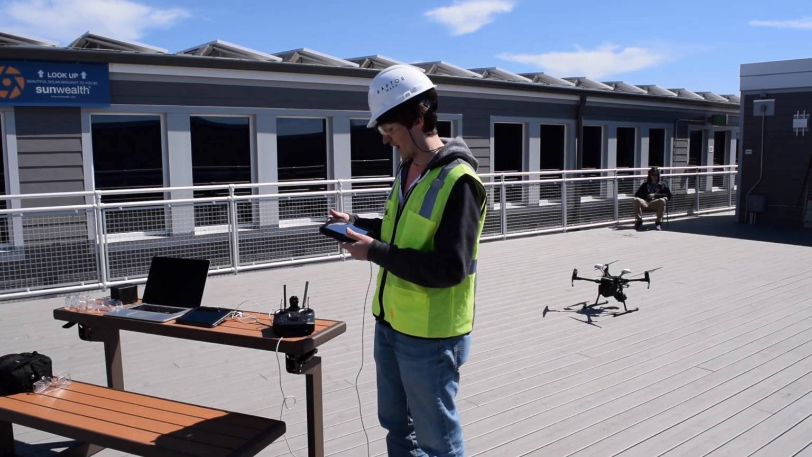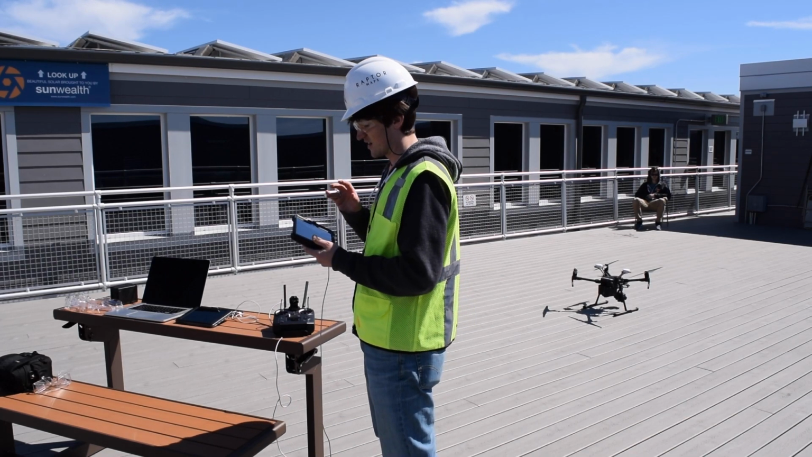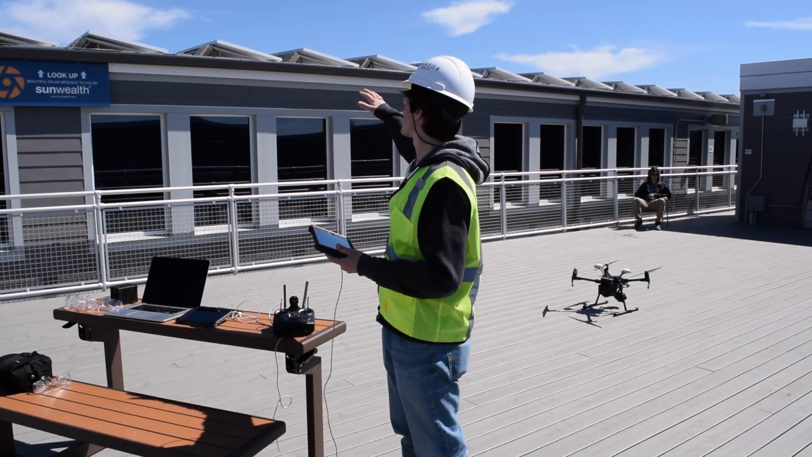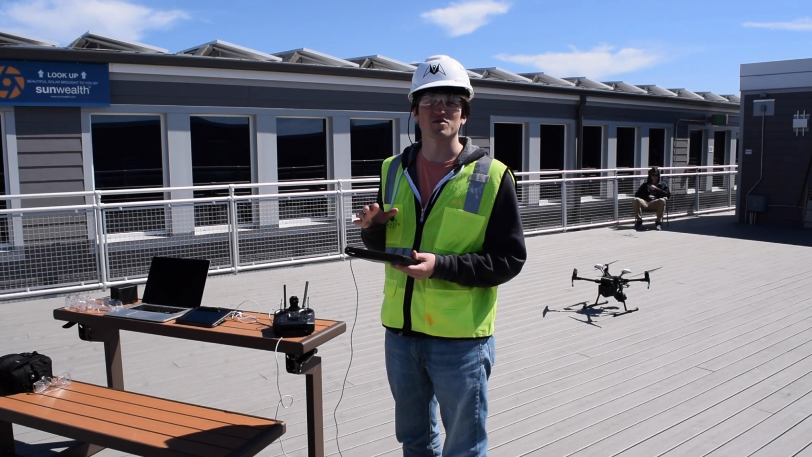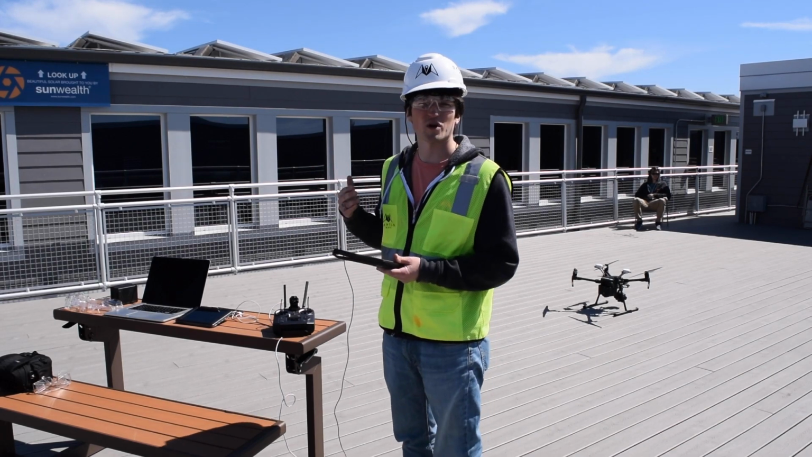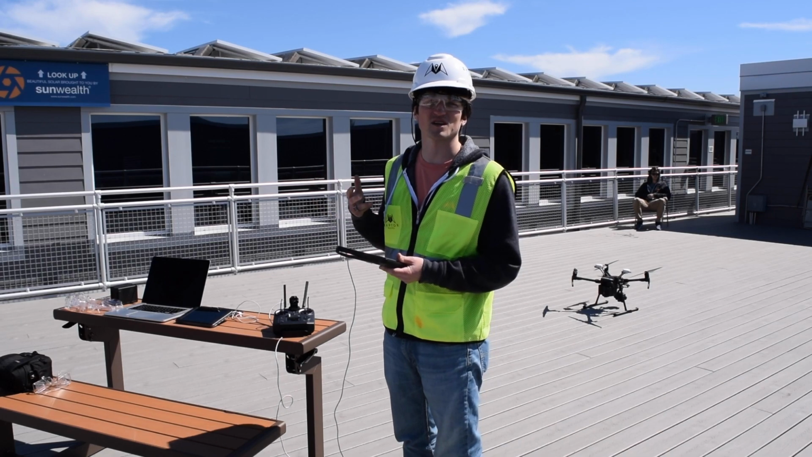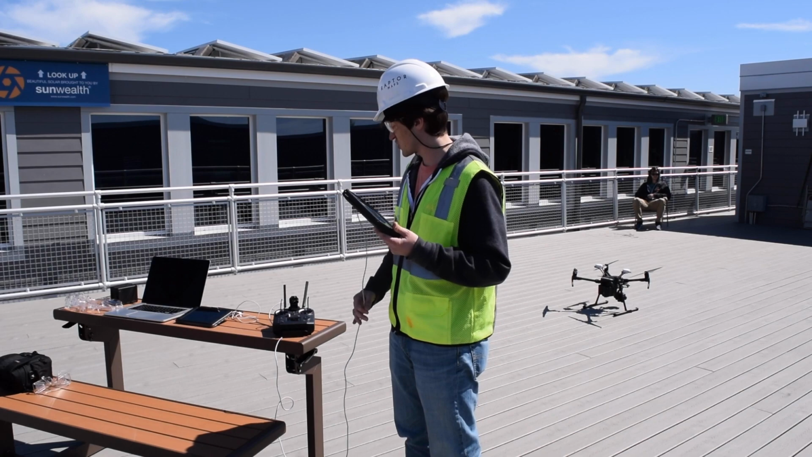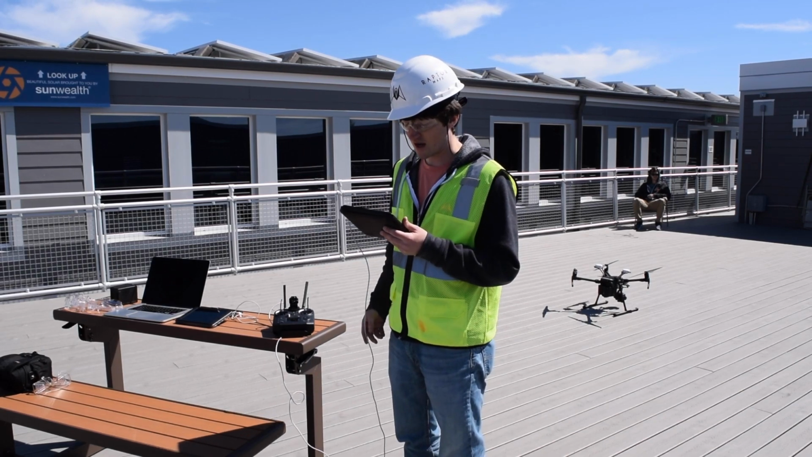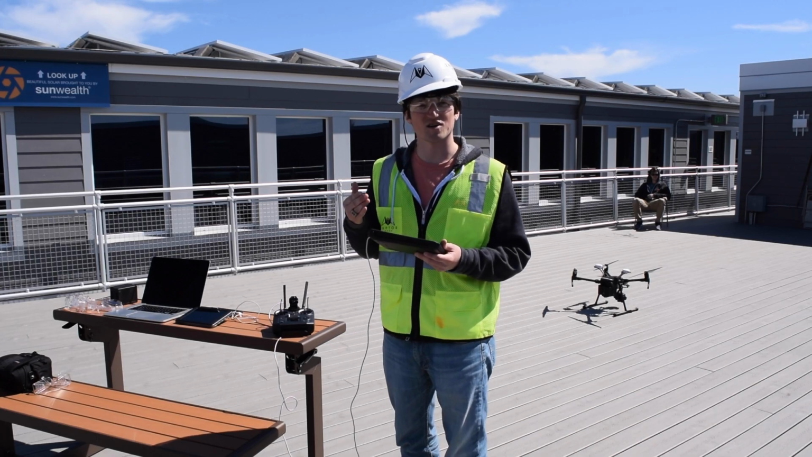So what I have on here, and what you can see, is that I essentially have our roof outlined with a polygon. And with that polygon, I'm setting an overlap of 80% front lap and 20% side lap. That means we're going to spend a lot less time inspecting because that side lap is so low. I have it just plugged into our controller. I'm going to set up the mission here, and then once I set it up, we'll go from there.